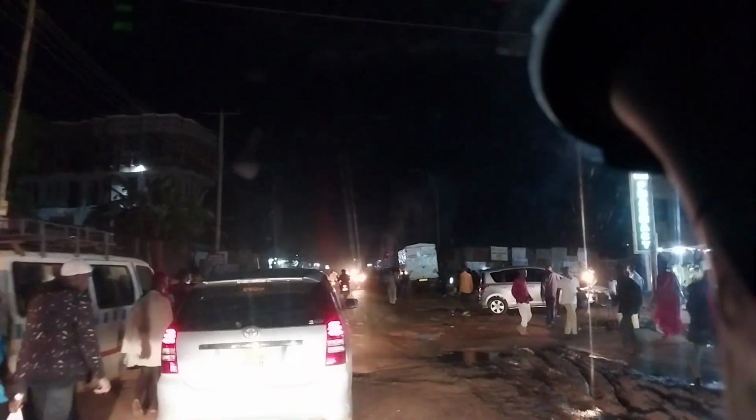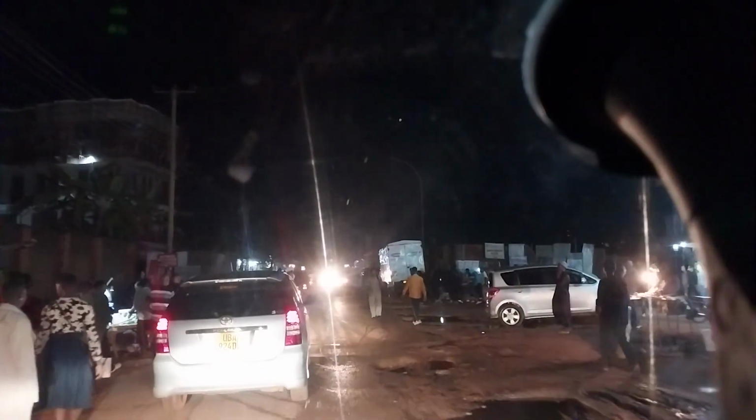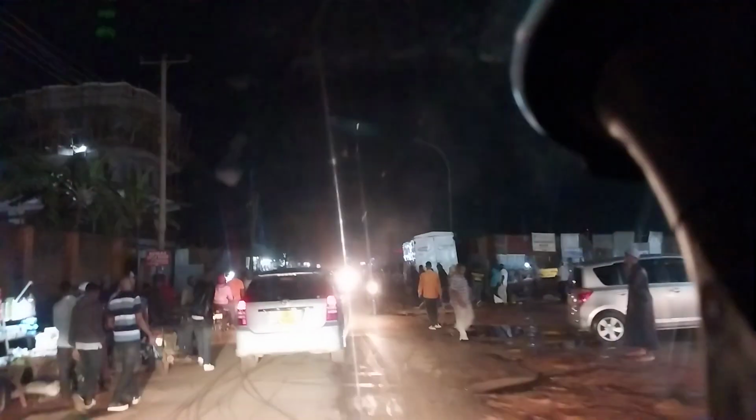So we'll just wait briefly here for taxis accessing the taxi park to get in, but you can see how busy the place is, how it looks, and where the road starts. I already see potholes with ponds of water, and of course you can see the roadside sellers that line up this section of the road.